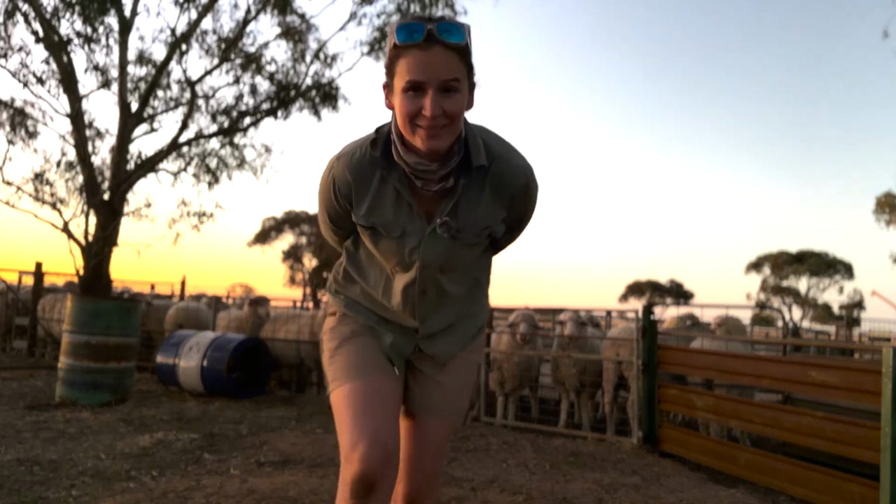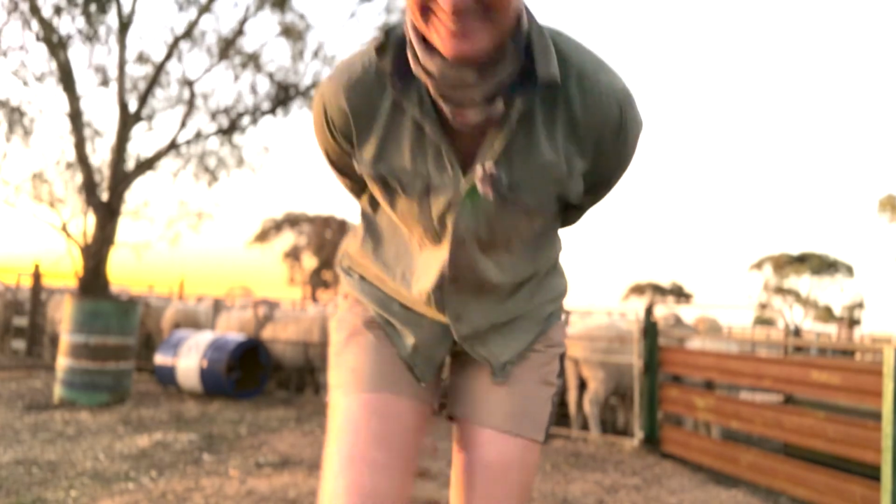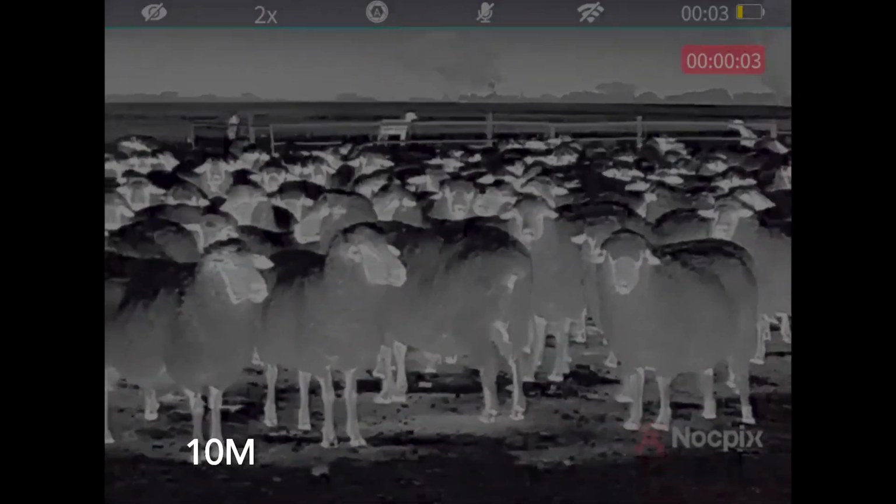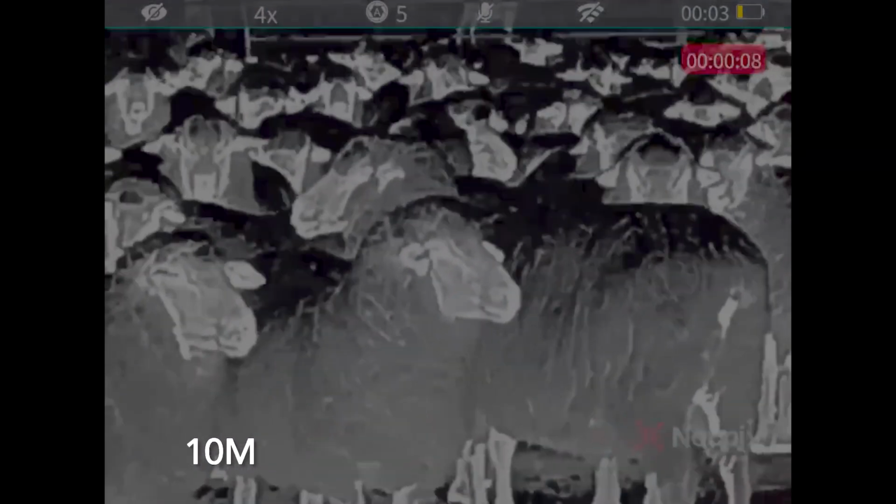Now, all the other stuff you can probably read up online. We gotta hurry up and start using this thermal monocular. I'm at about 10 meters here looking at our sheep, and I'll slowly go through the different zoom levels. You'll notice a countdown appear at the top.